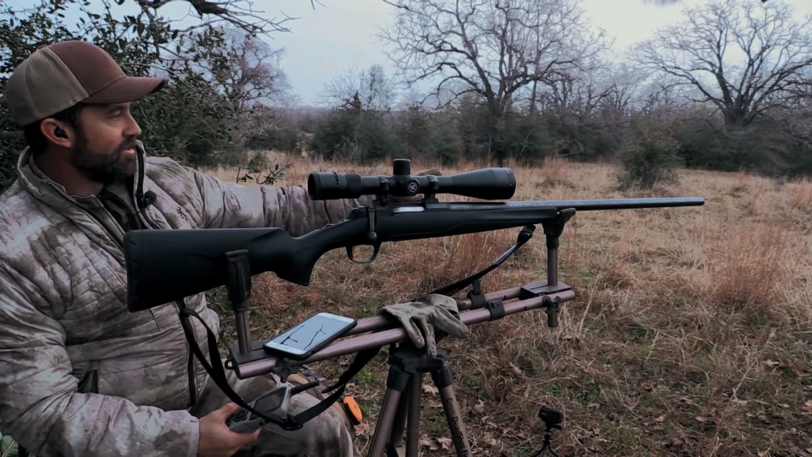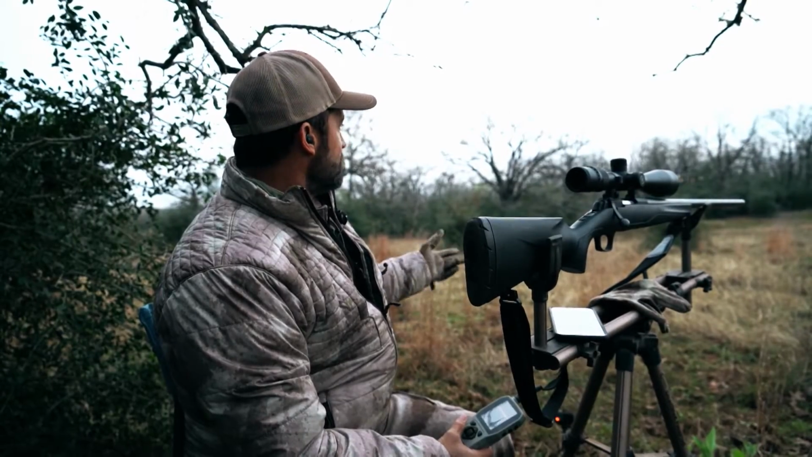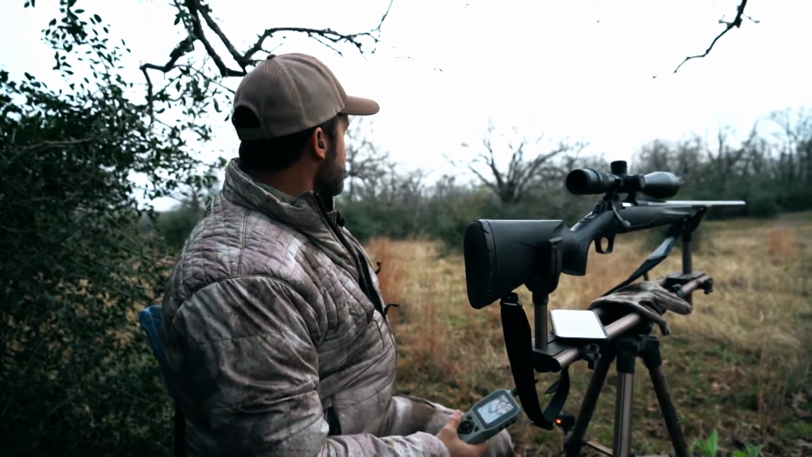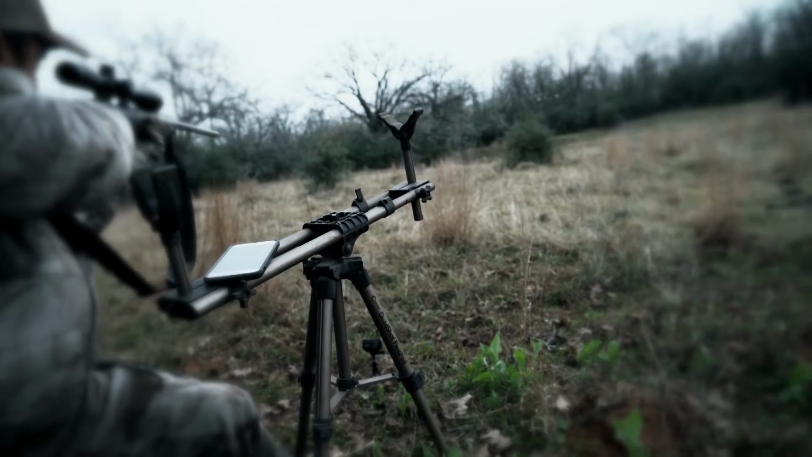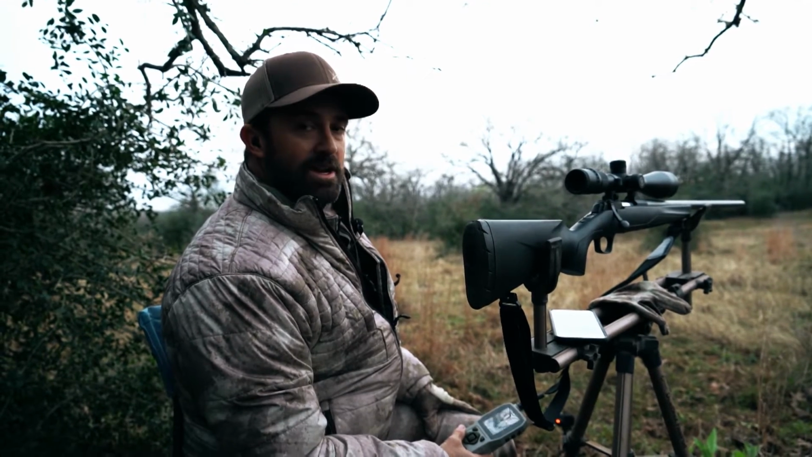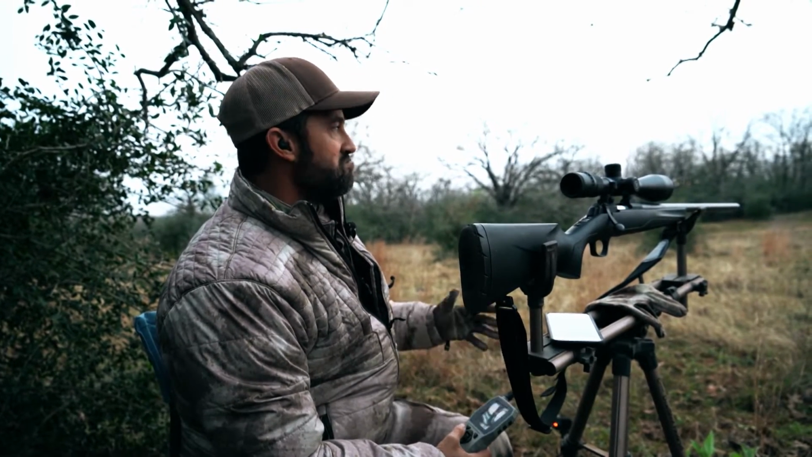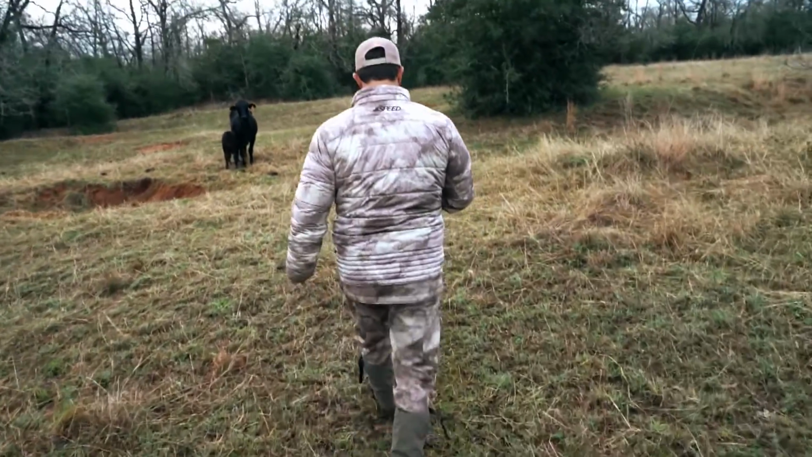The first one came in great, stopped. Then I put on pup distress. 2 more came in. I saw the one come in and he didn't even stop. He ran right by the collar. And the other one stopped out there. I free-handed it. I wasn't on the sticks because I had to free-hand this one. May have hit that one. We'll go check, but 3 coyotes in under 2 minutes. Wish I could have killed them all, but that was awesome.